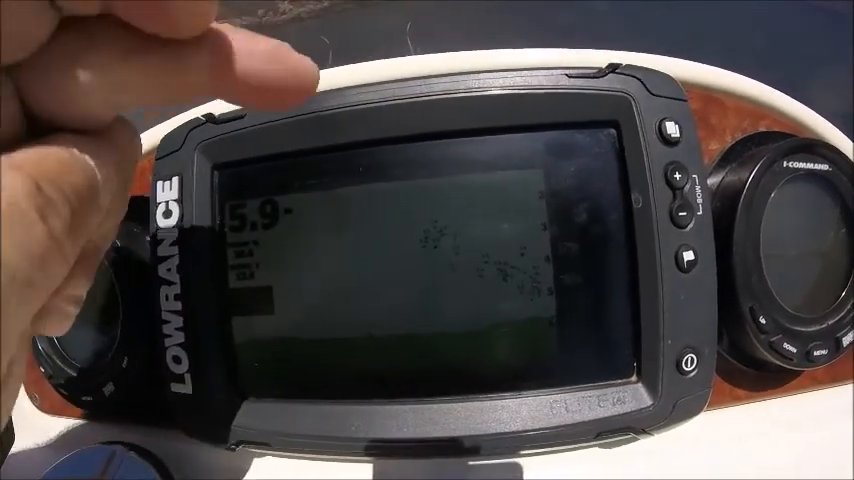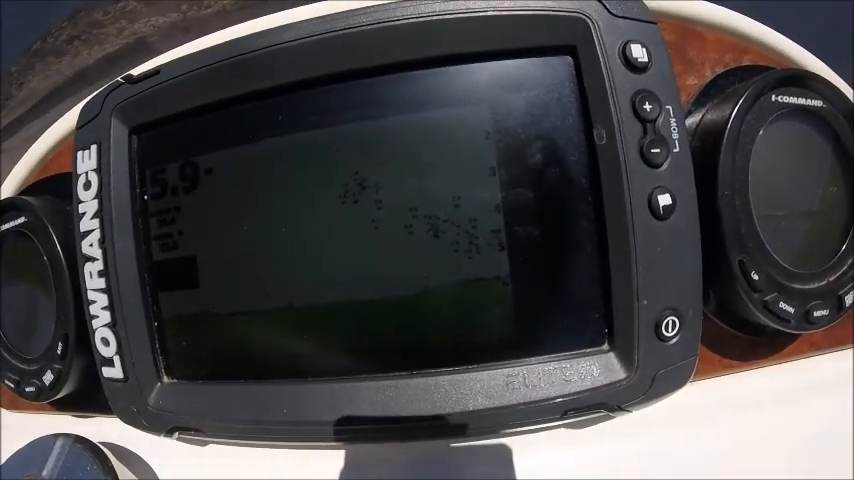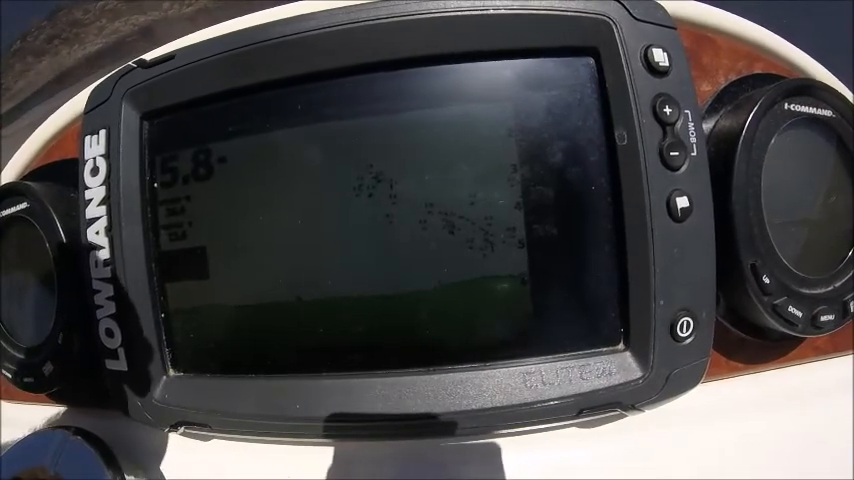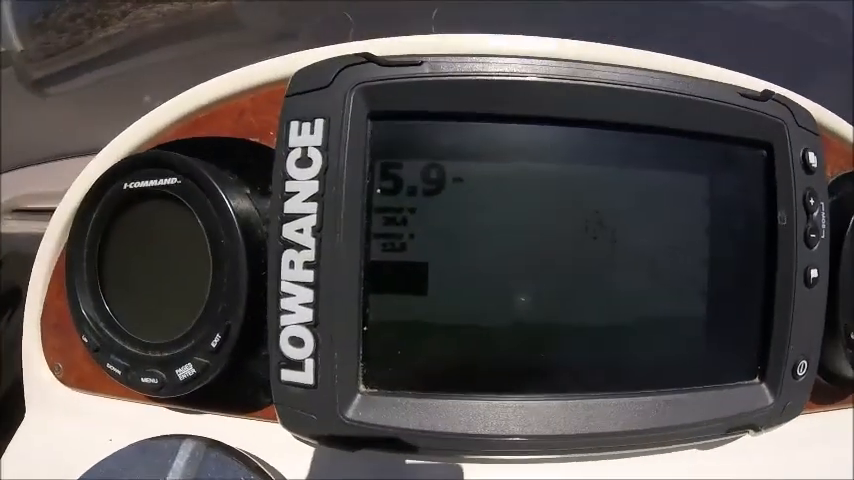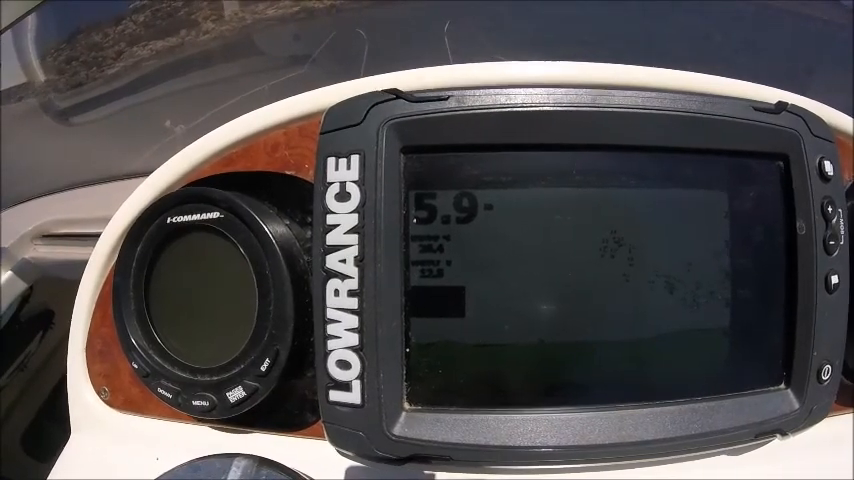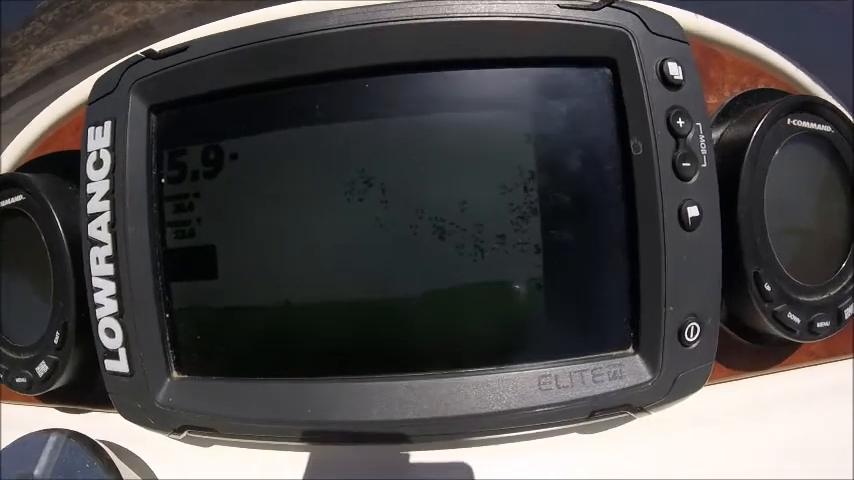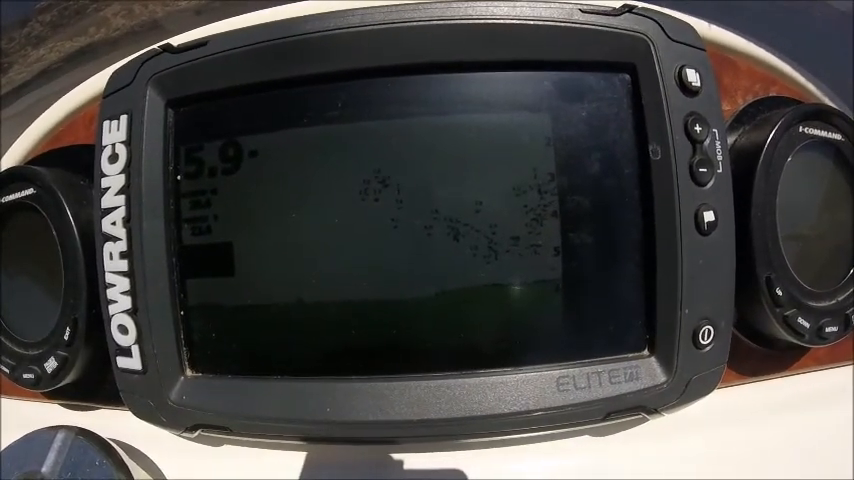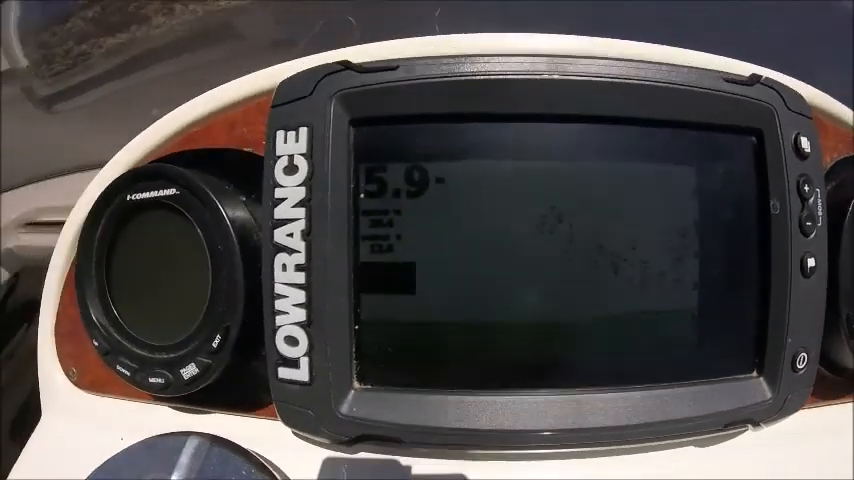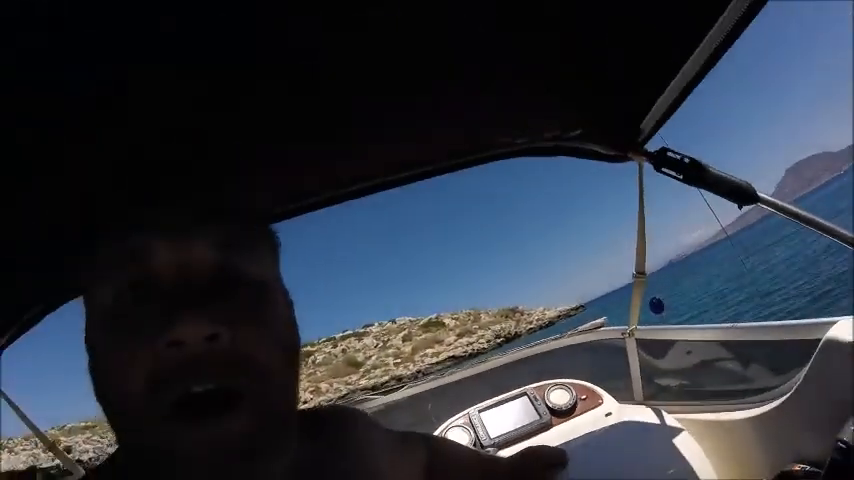So the idea is to basically just drop them at these depths. So there's a bigger fish there, but it's in the middle. It's not really deep. We're in 5.9 metres worth of water, which is basically 18 foot deep. Okay, you can hear it bleeping. So there we are. So that's where I was coming from with regard to the Fishfinder.